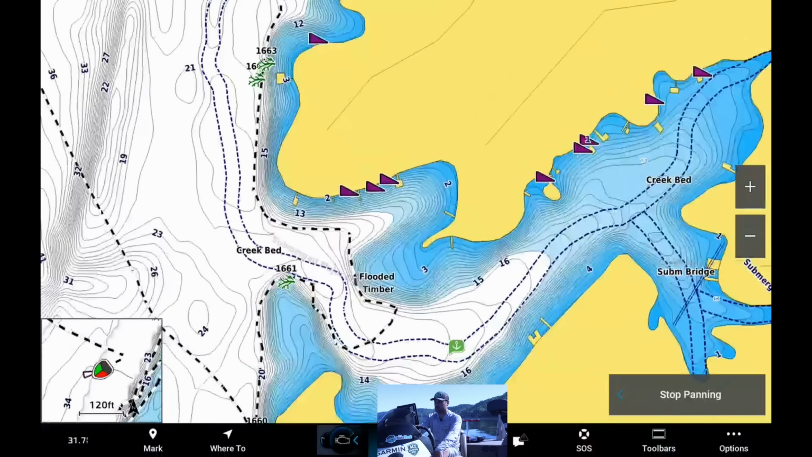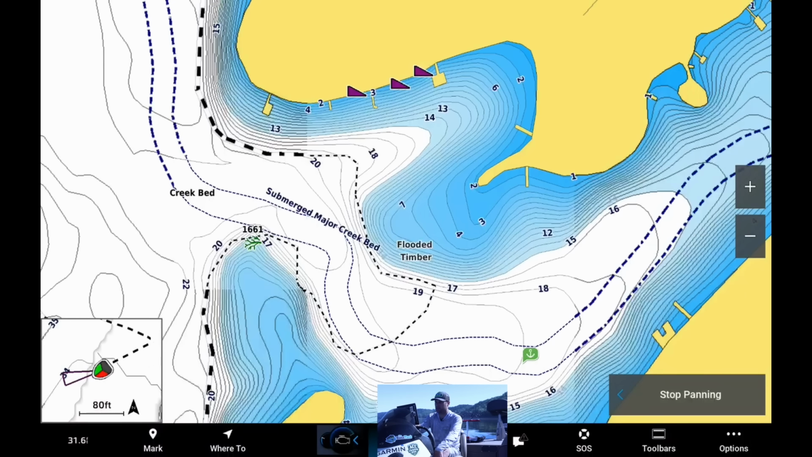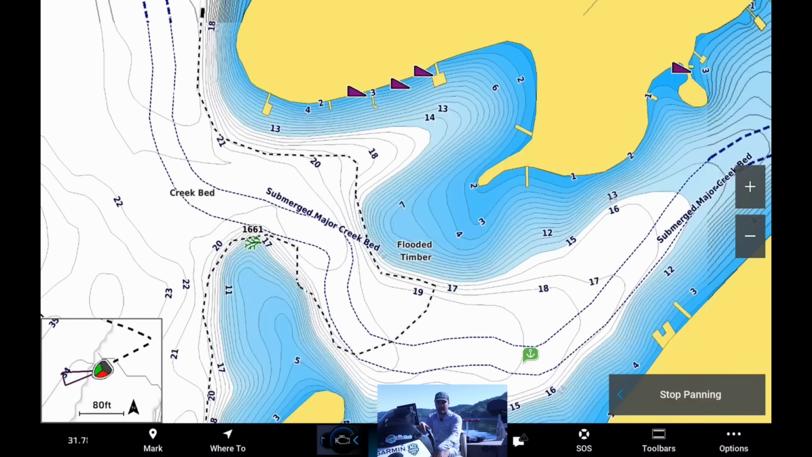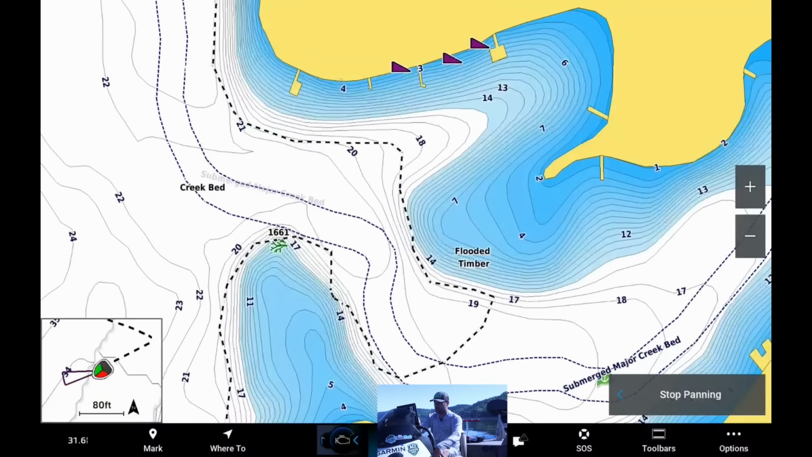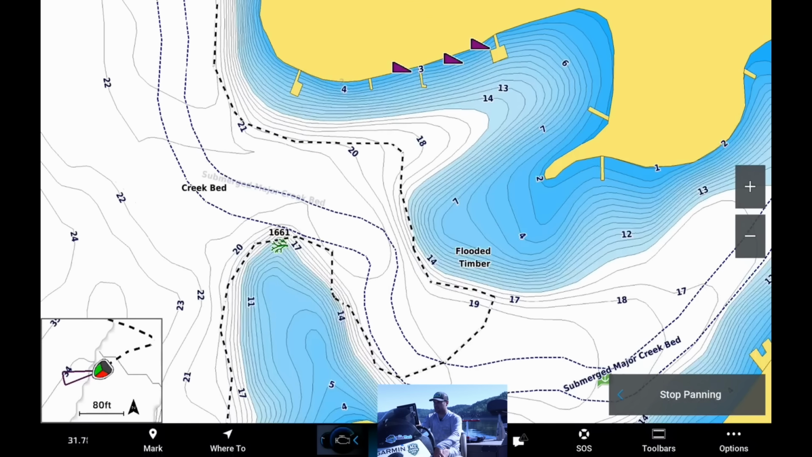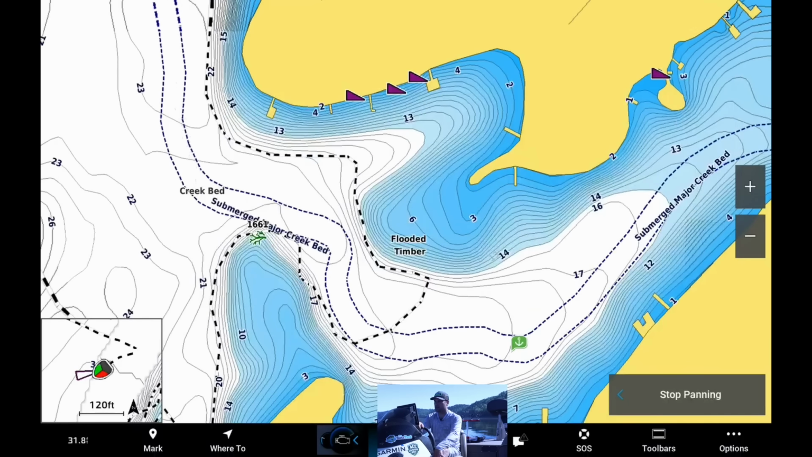So start at the mouth of the creek channel, use your side scan, work your way in, but focus on these main lake points sticking out. That's probably going to be your first bet during that pre-spawn phase, also that post-spawn, and even the summer fishing patterns. Points like this, right on the mouth of those creek channels, can be really, really good, can hold some crappie.